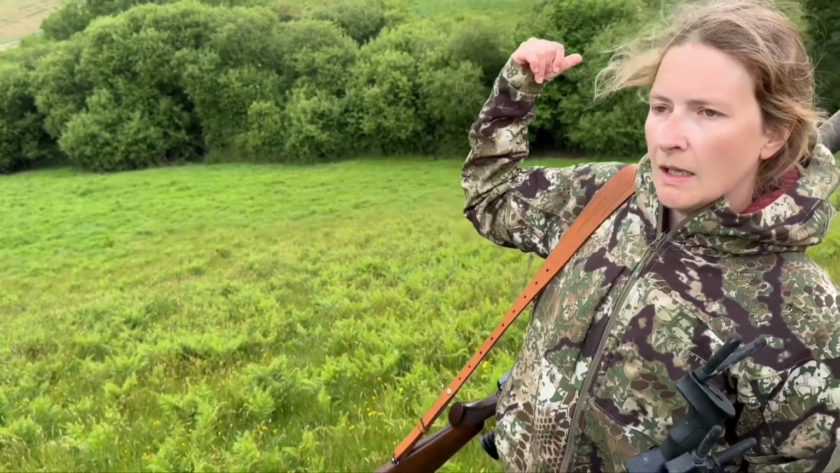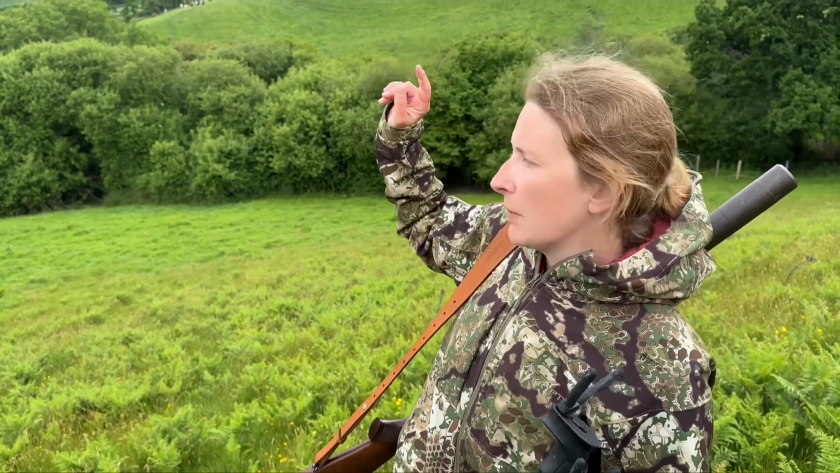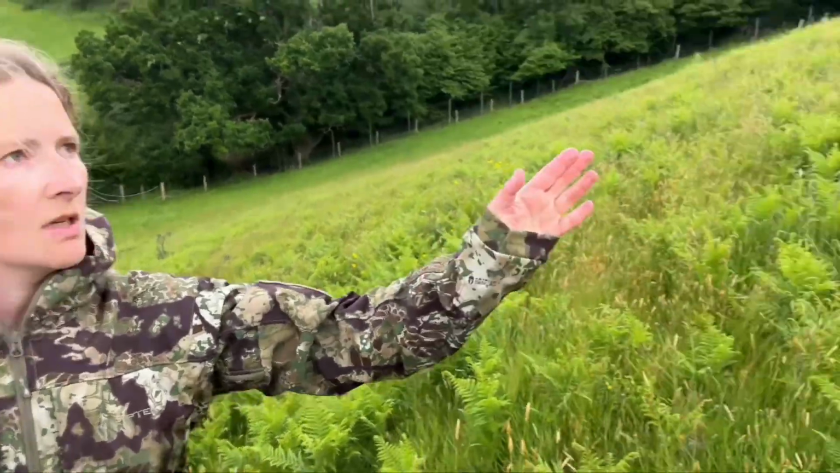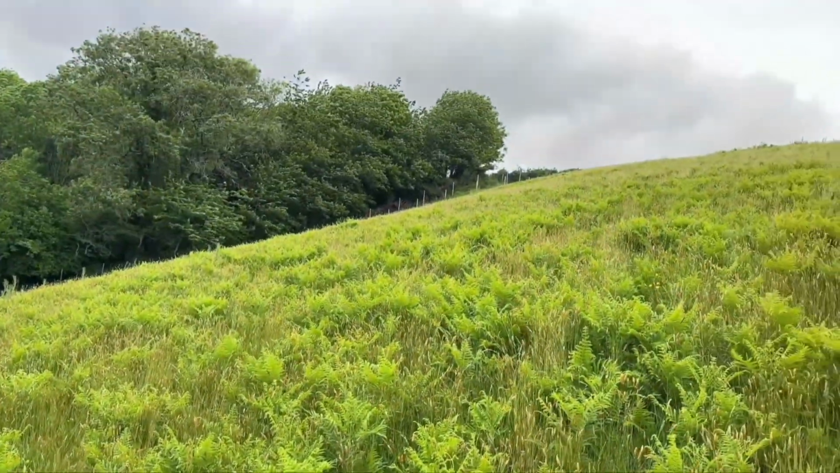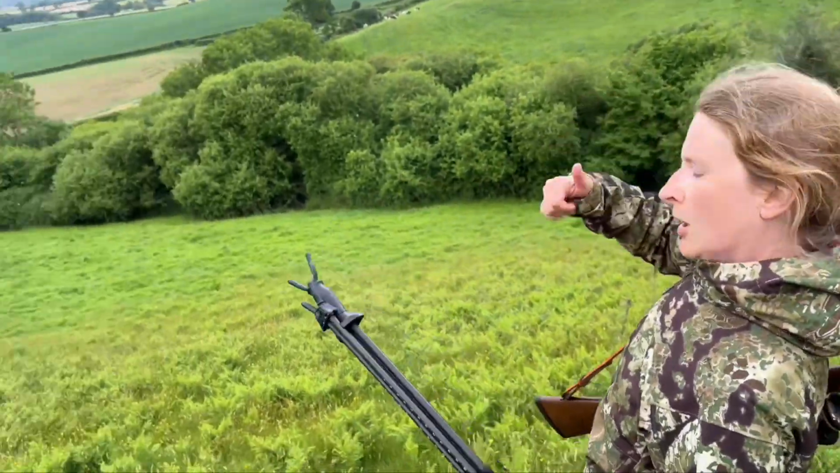So we've just had a shot, which is walking down the bank. We've got one down here and one that has run a short way, but he's just behind us. We're going to go and pick him up in a minute. Plan is to put them both together and then probably go get the buggy, because this is quite steep up here. I don't know if you can turn around and see. It's fairly steep, so rather than walk all the way out, we're going to buggy it.